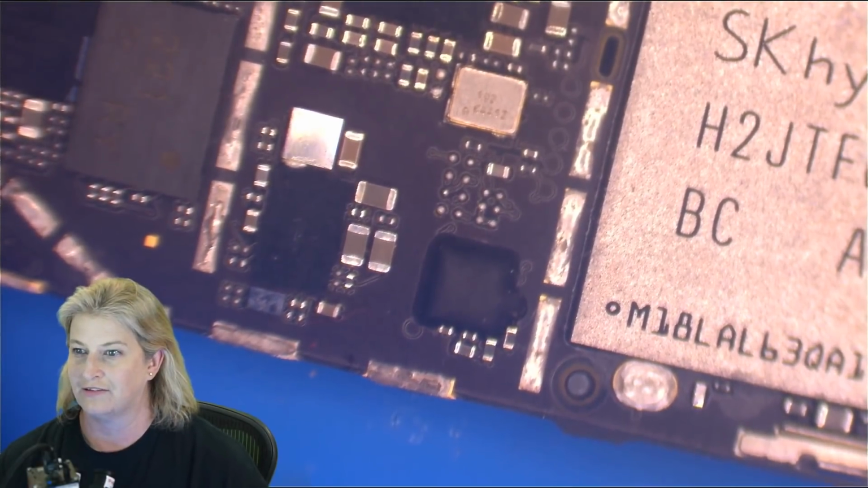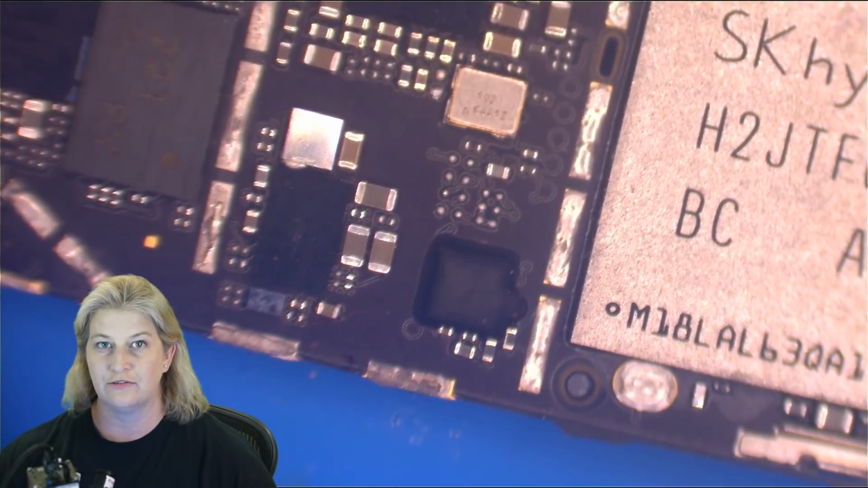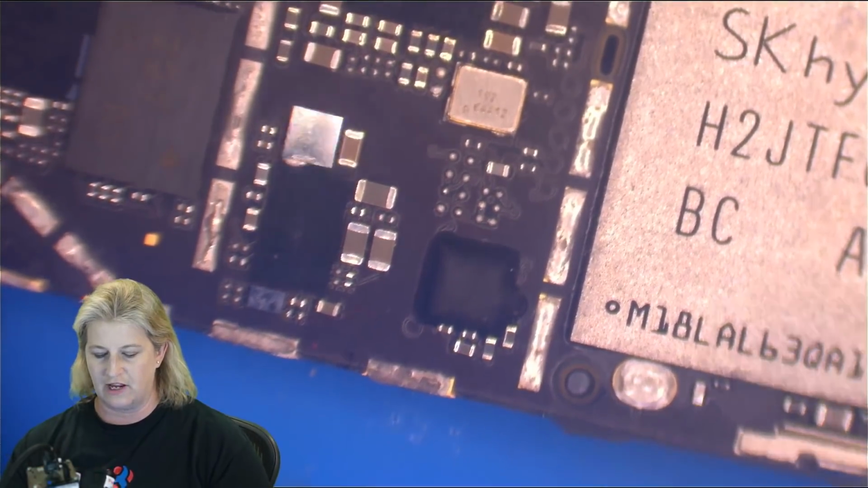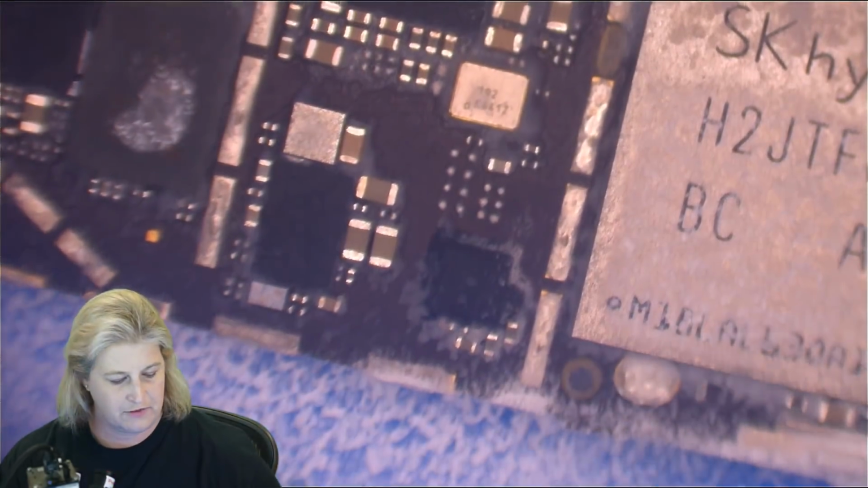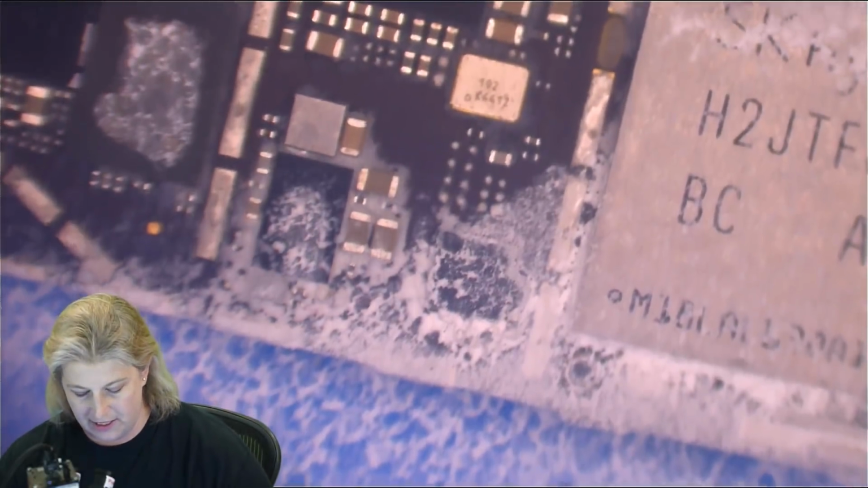All right, so let's see. Let's, for fun, see what, we haven't used freeze spray in a long time. Let's see, does freeze spray melt Tigris before the MOSFET? Let's find out. That could be fun. All right, I'm gonna unplug my DC power and